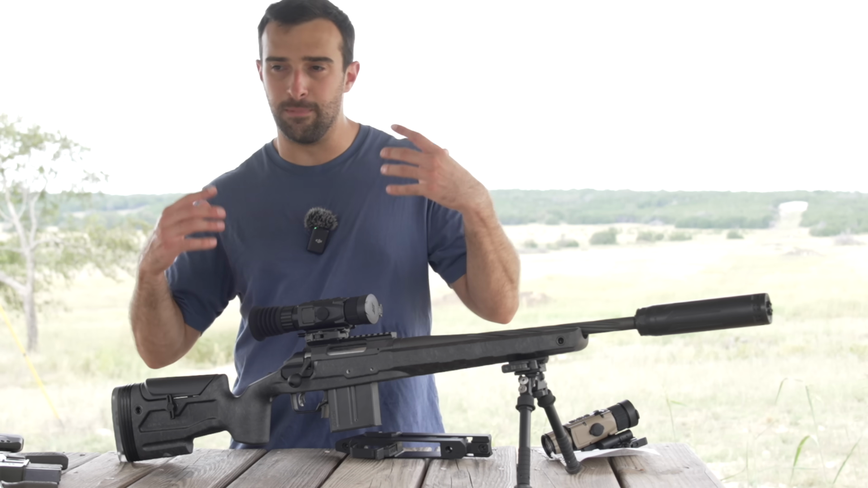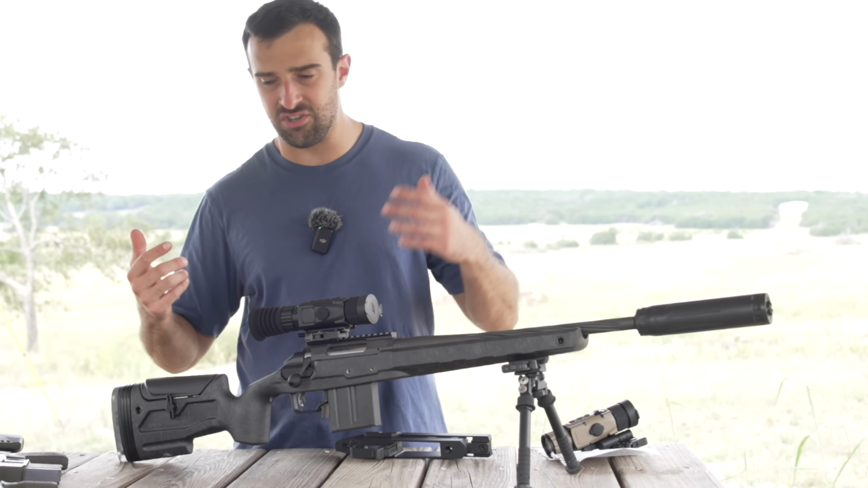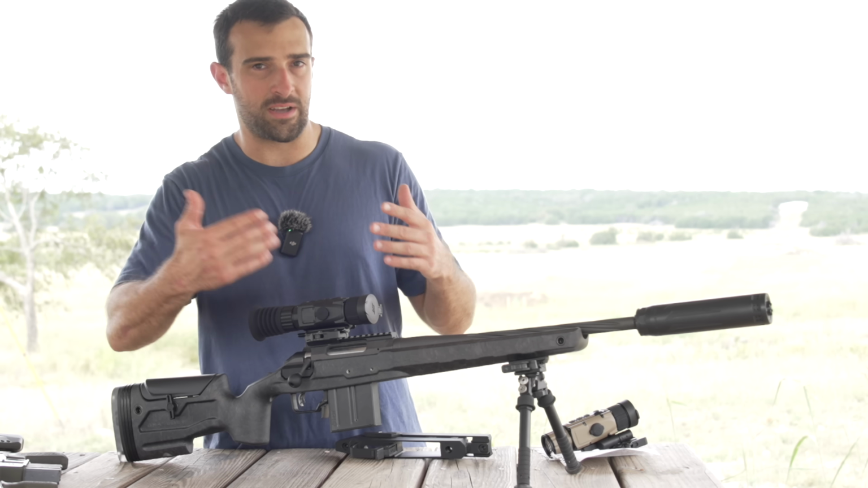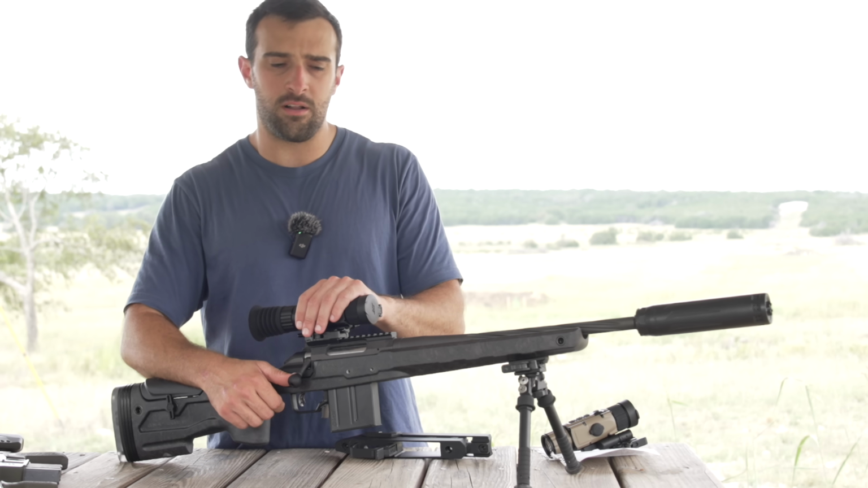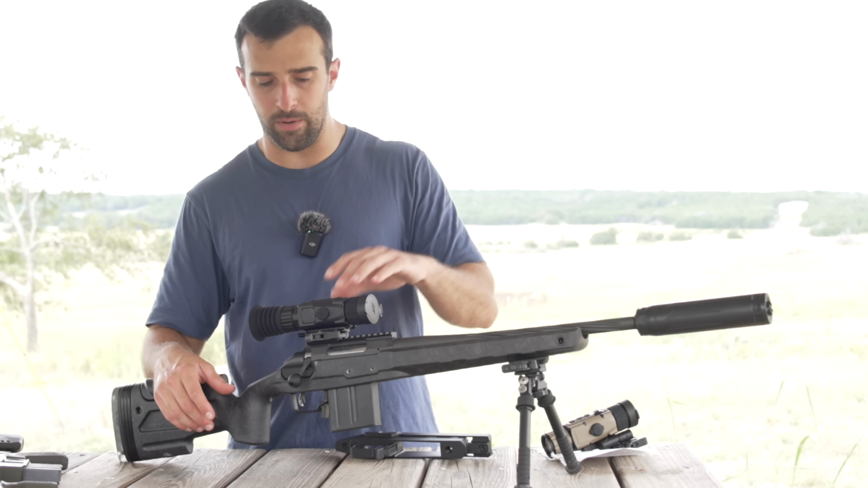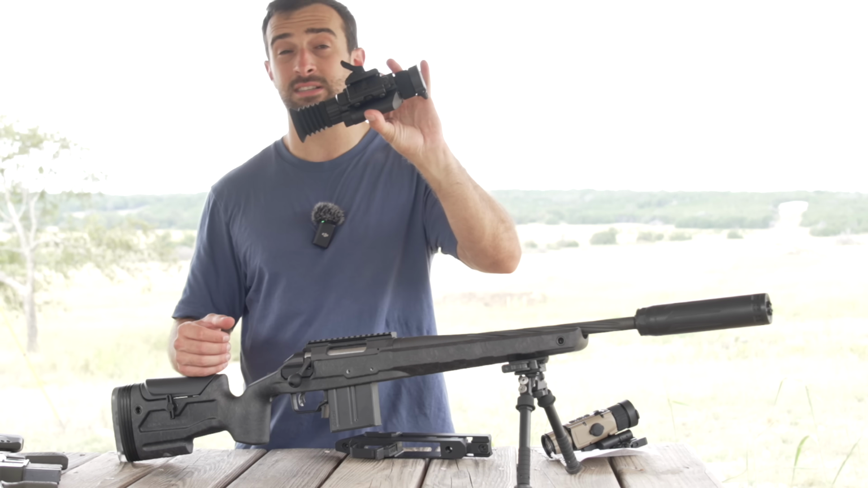In my opinion, to get the most out of that 3-in-1, to where you could just quickly attach it, quick detach it onto a system, scope, clip on, all that kind of stuff, you need to have that quick attach, quick detach mount. For a while, American Defense mount worked pretty darn good with it, and even DNT sold those on the website. But cool thing, DNT just started offering their own, so as cohesive as it gets there.